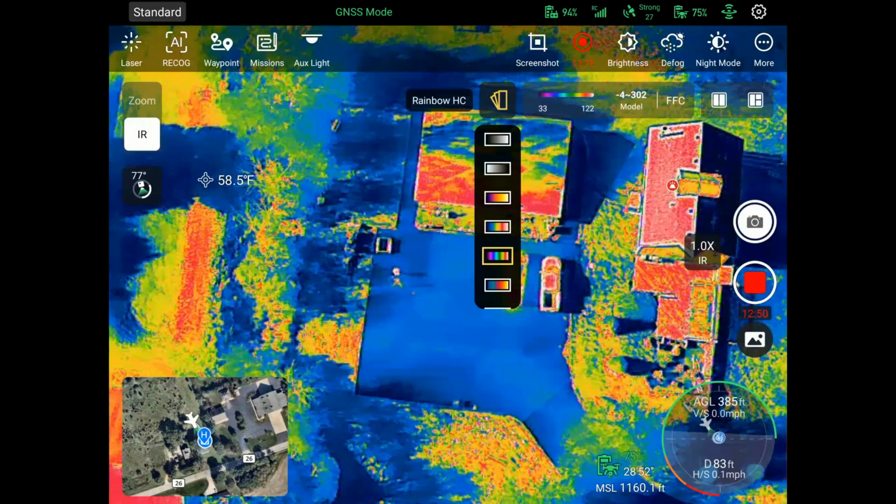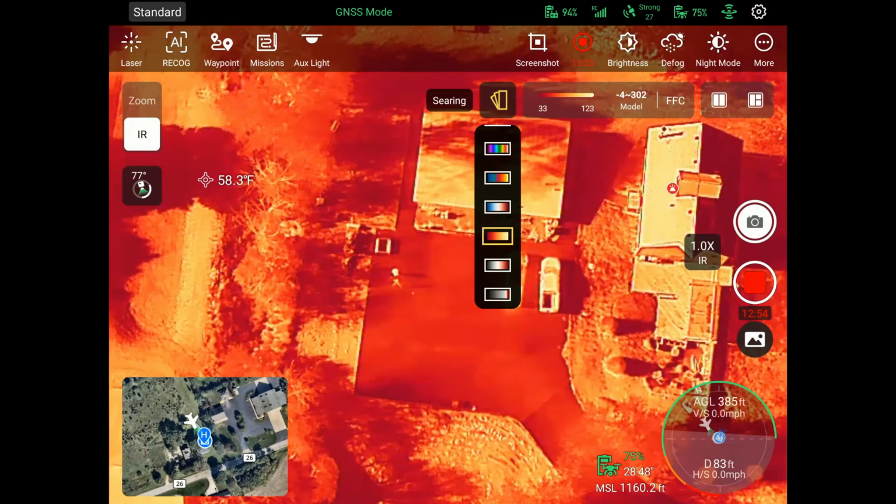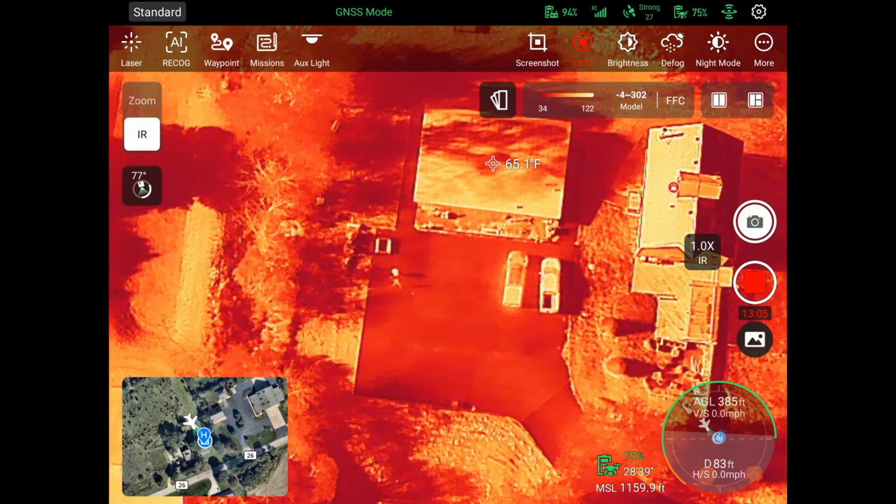Here's a look at some of the other palettes again. And you can actually touch on the screen and it's going to tell you the temperature of that specific pixel. So that's pretty cool as well.